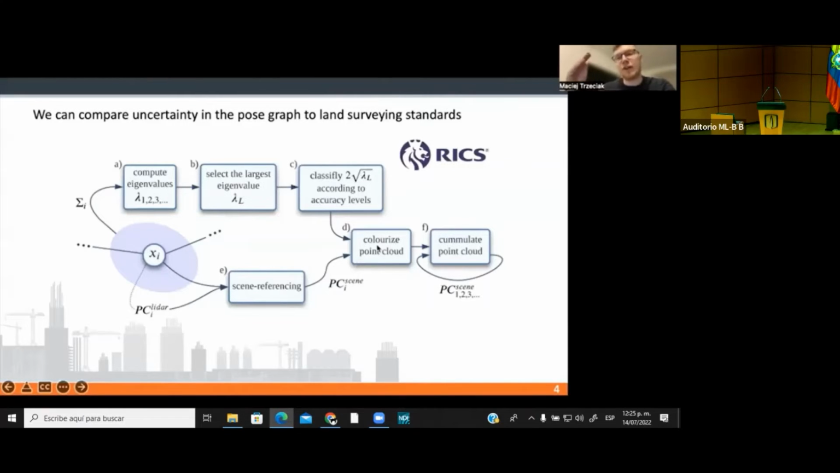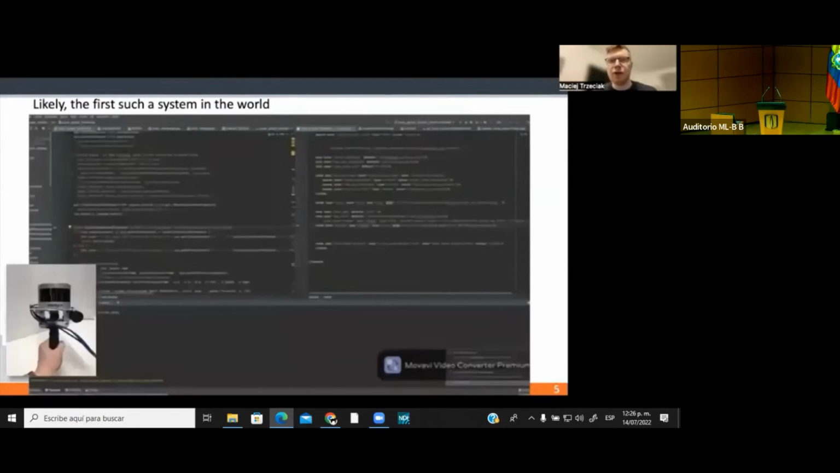So for example, if the accuracy band is very high, so very strict accuracy level, then the point cloud will be green. Whereas if this quantity falls into a very poor accuracy band, then the point cloud will be red. And obviously by scan referencing, I mean the SLAM process, which I already explained in the previous slide. And all those colorized point clouds are accumulated, and this is how we get this whole point cloud of a building colored. All right, so to implement my method, I built such a handheld scanner and wrote its software.